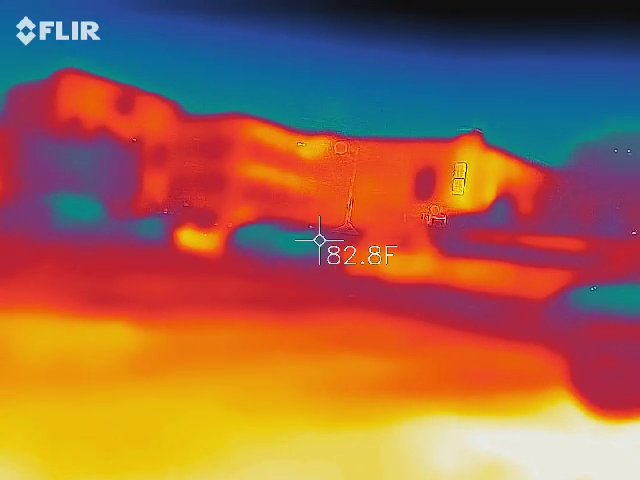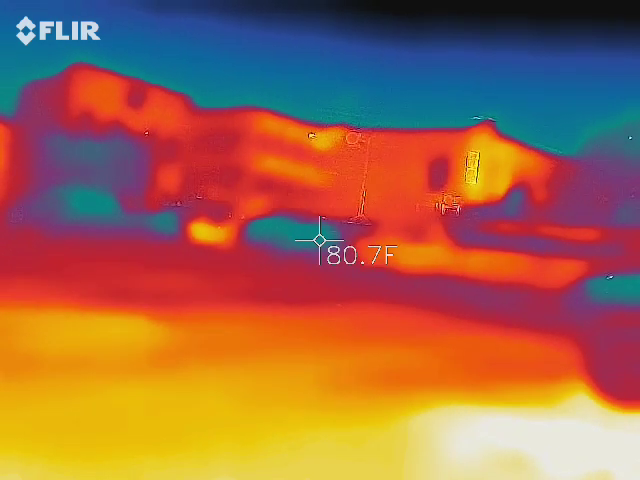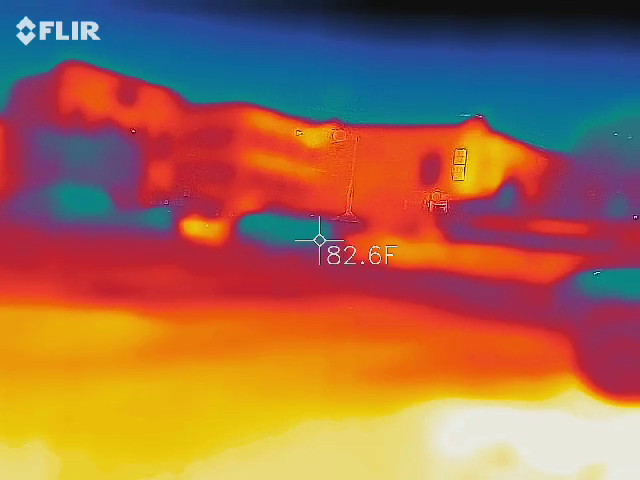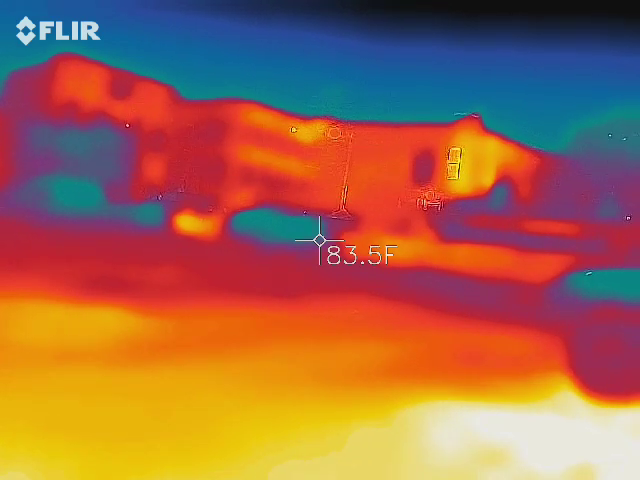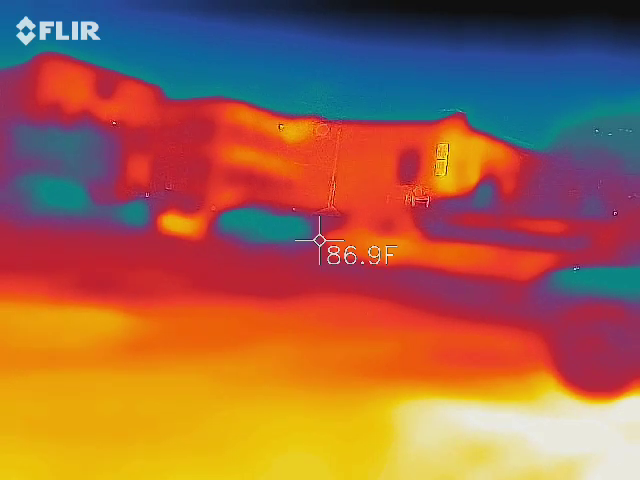Let's see. So it took place here, and it's going to be up in that corner, and you'll recognize it as soon as I find it. Come on, stupid Facebook. Thank you.